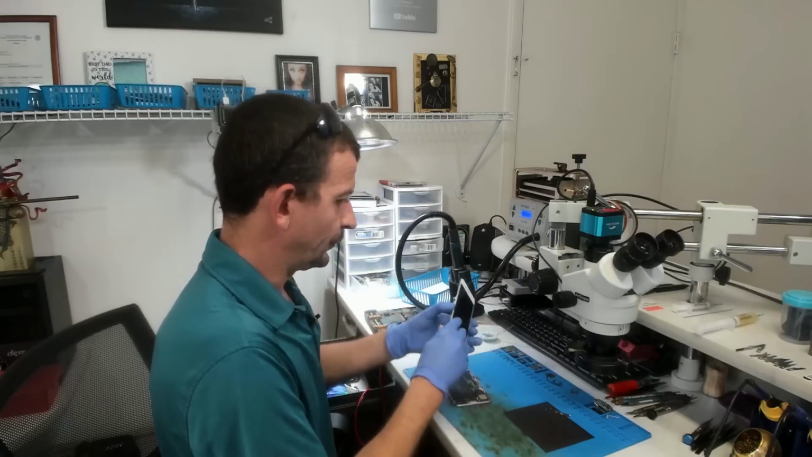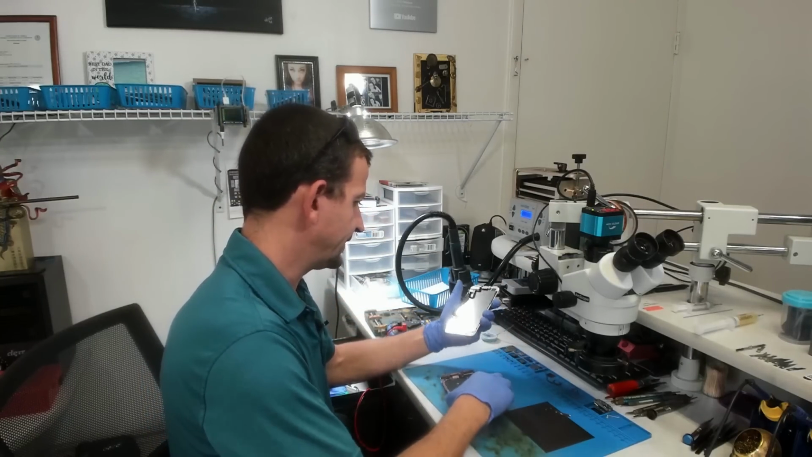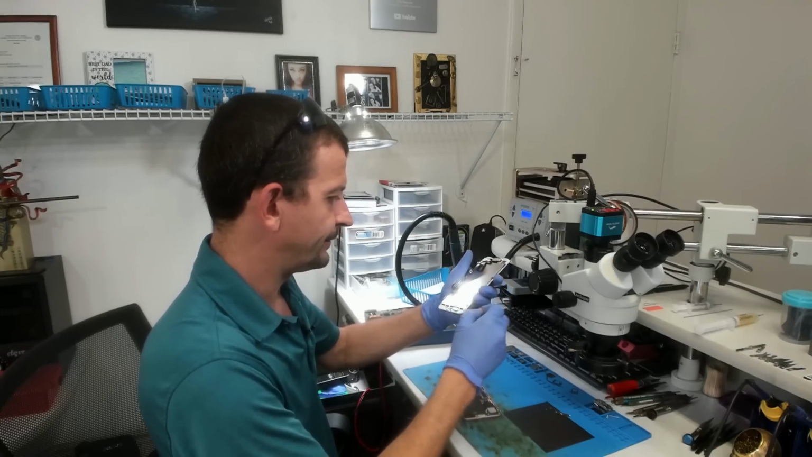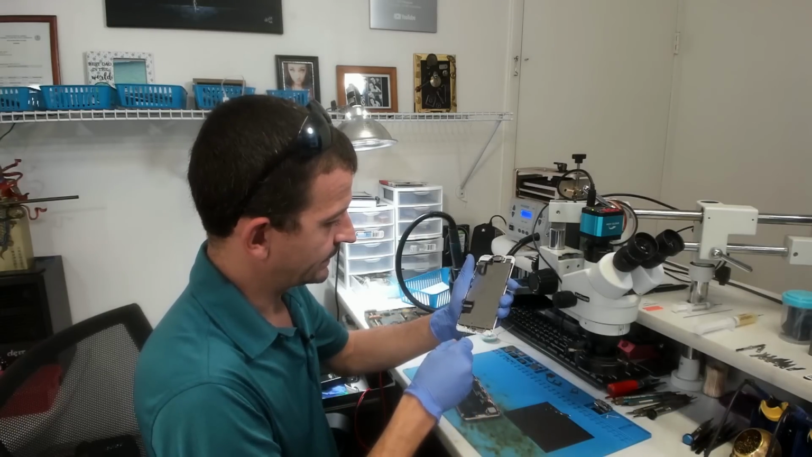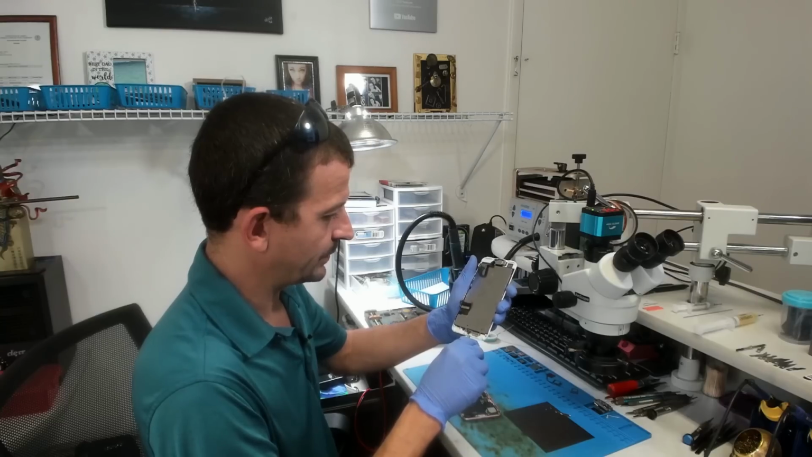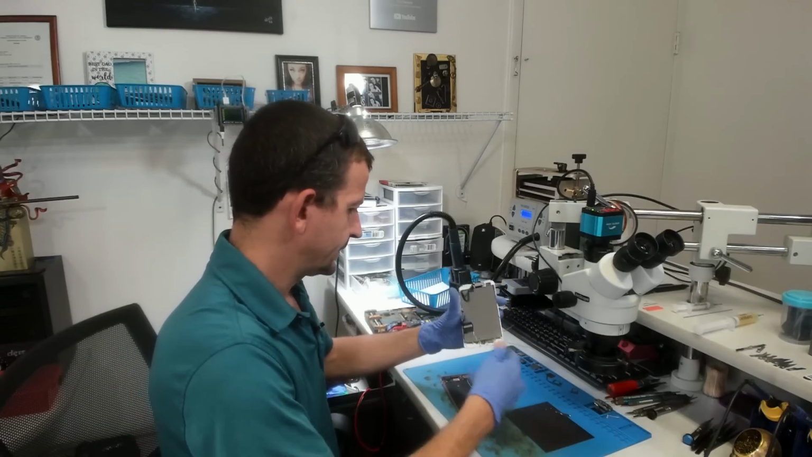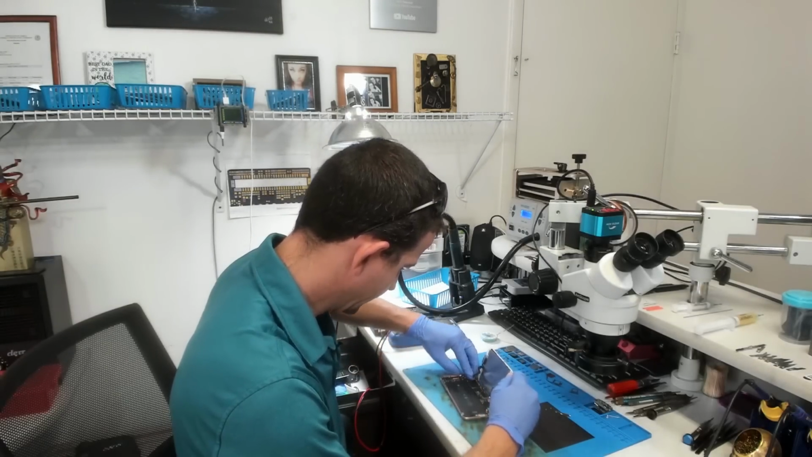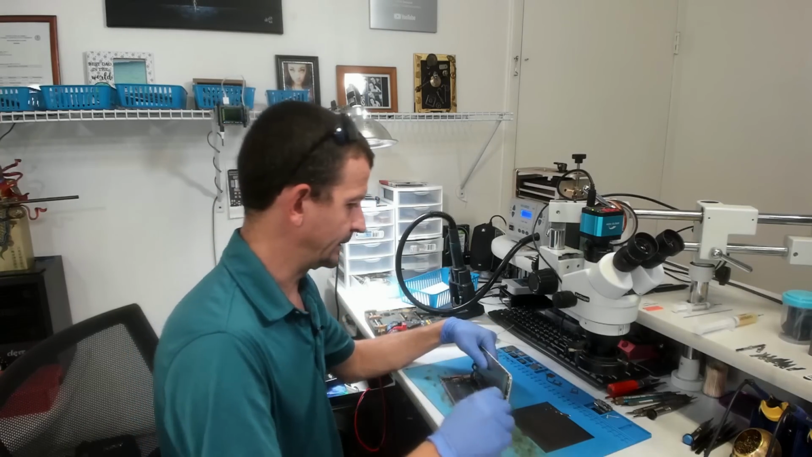I'm going to finish this full reassembly with the top shield, and chances are it was not the customer that left that bottom shield out. There's a very good chance that it was actually a repair shop, and the guy that sent it here has no idea that that is missing, and he is going to be expecting to get back a fully repaired phone. So with this repair, I'm going to go ahead and add that lower shield and screws and put this thing all the way back together.